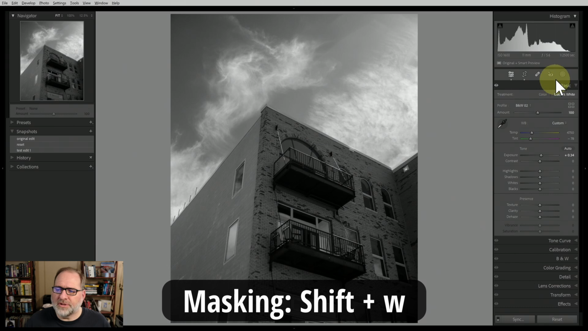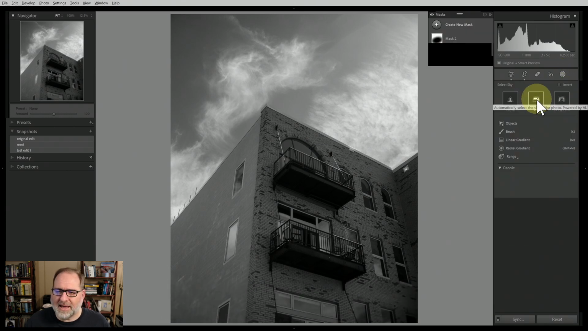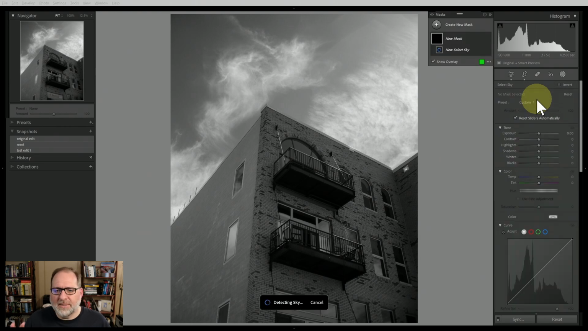And so I'm going to go into the mask panel, and I'm going to select a sky mask. It tends to do a pretty good job, but it's not always perfect.